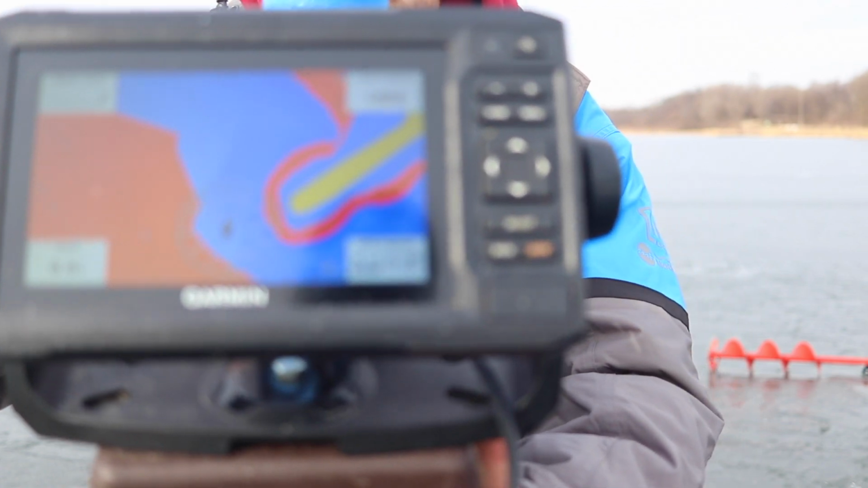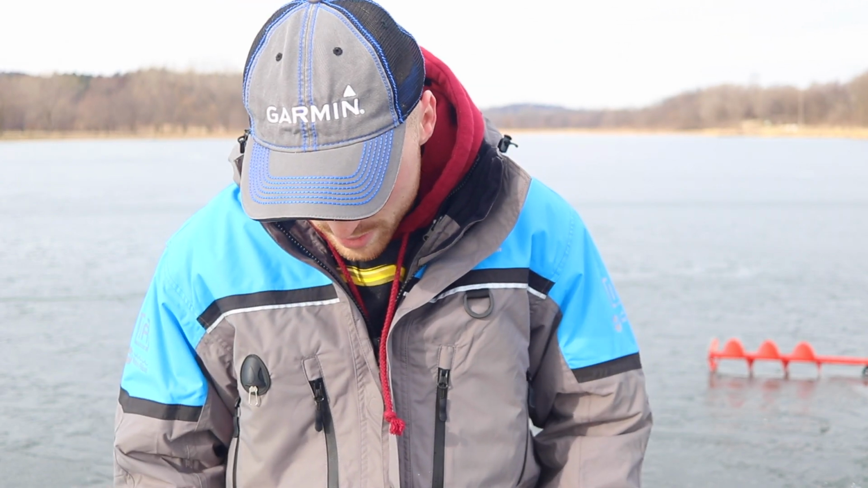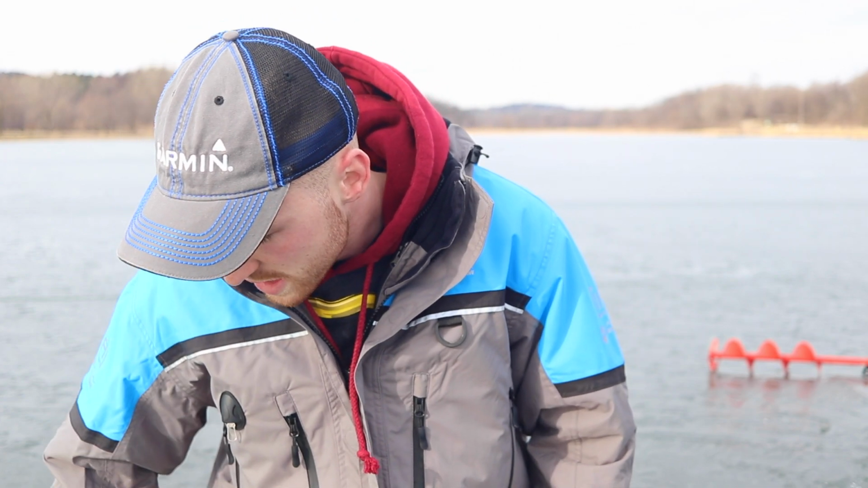You can see it's a pretty detailed contour. I'm only in a Nebraska body of water, but if you're up north on a big body of water, you could mark fish, you could mark reefs, you can mark all sorts of stuff, open water, hard water, and you'll be able to go back and find exactly where those fish are. So I'm really happy with what I have set up here.